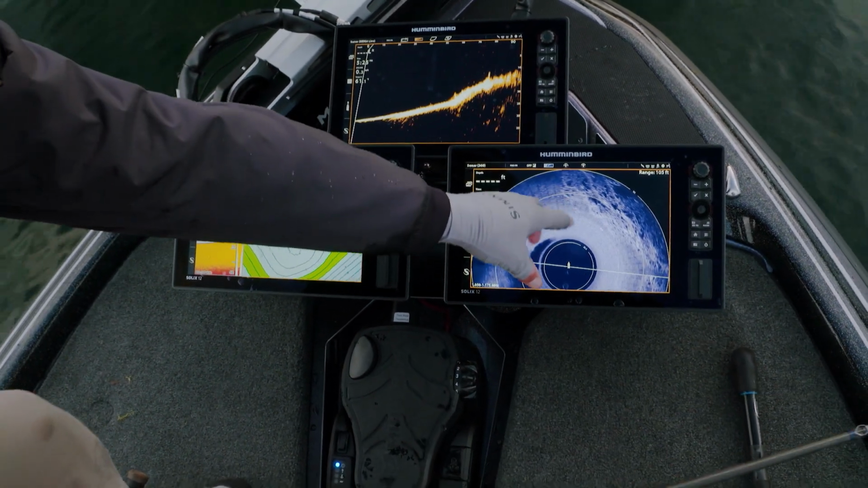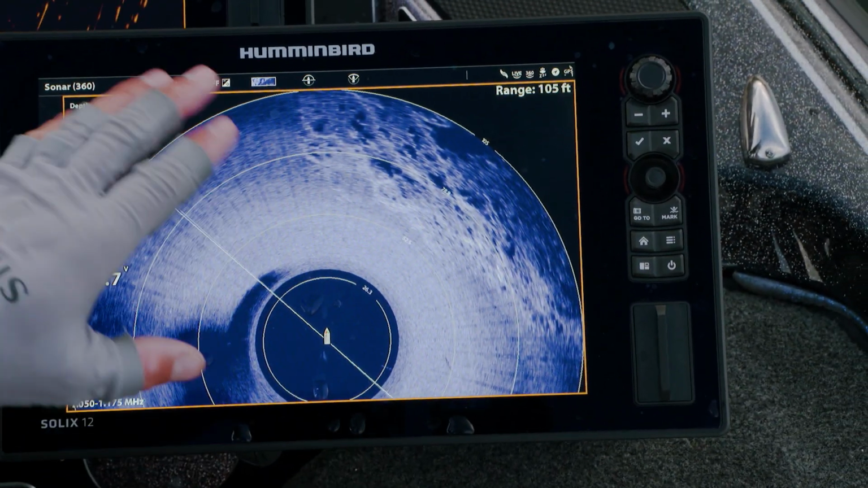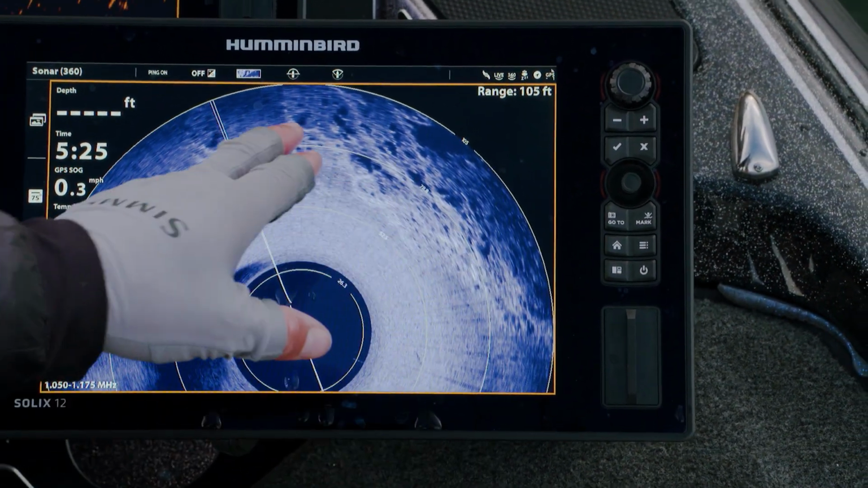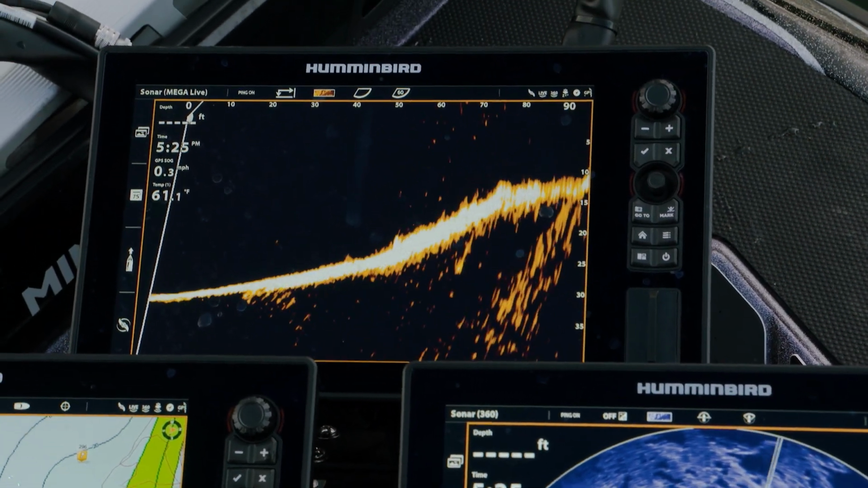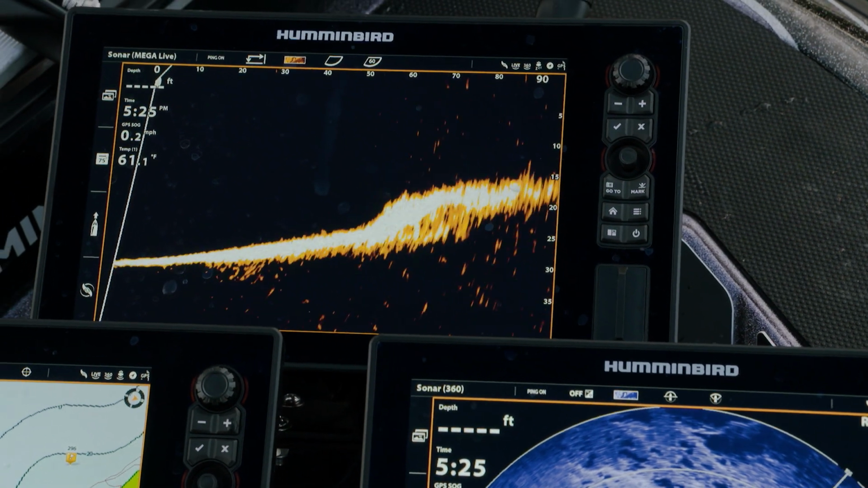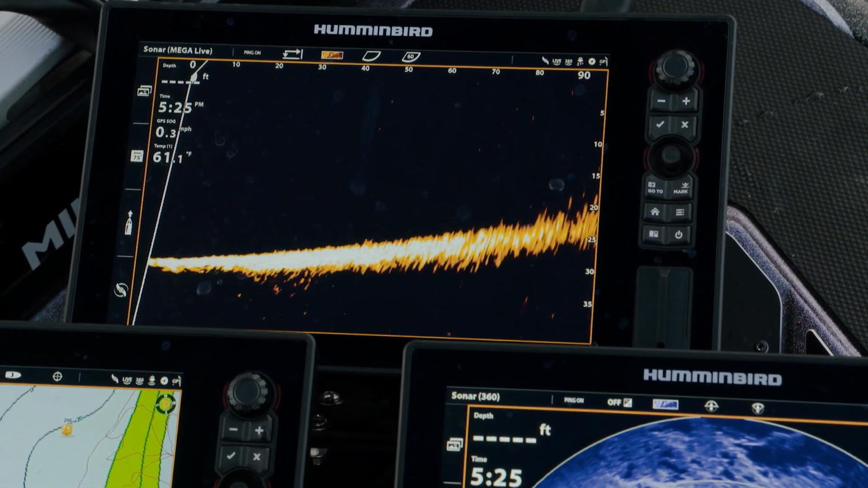And if you look at 360 over here, you can see this broken up rock, right? There's just nothing out here, it's sand. And then you've got all this chunk rock. Well, those are all ambush points for those smallmouth. And then when you transition to live, you can see that break on live. We're able to scan around and identify exactly where we want to cast. So we've been going up and down this break, scanning around until we find those smallmouth.